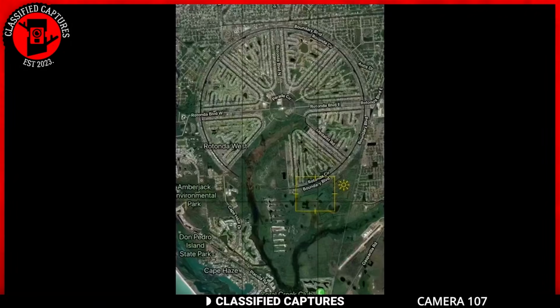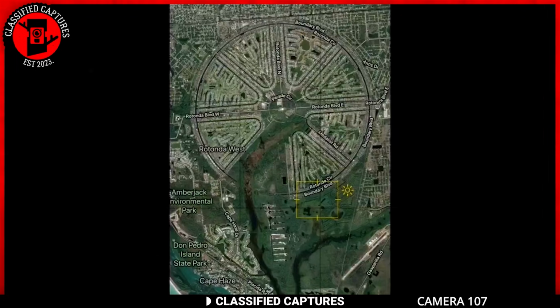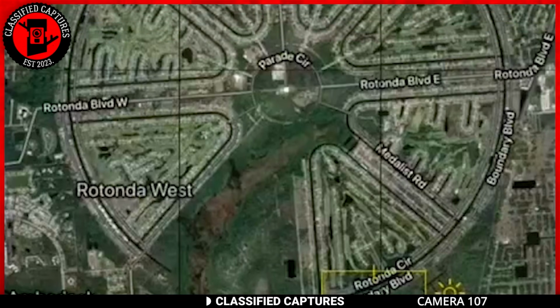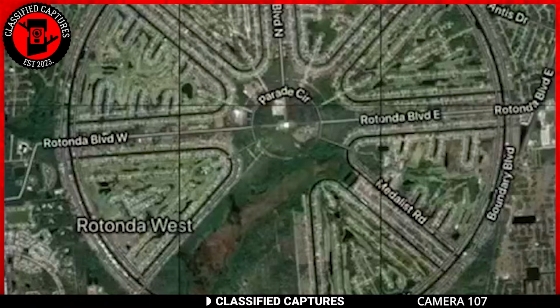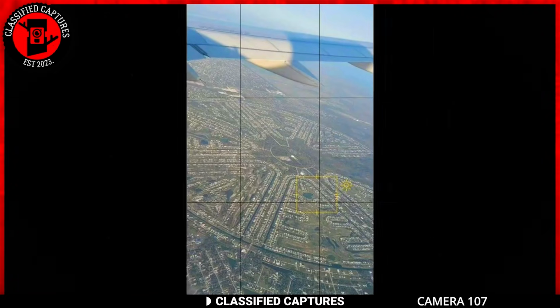In these communities, each house is strategically positioned around a central park, creating a spiral pattern. Behind every house, there are golf courses, adding to the aesthetic appeal and recreational opportunities for the residents. The central park serves as a communal space for various activities and gatherings.